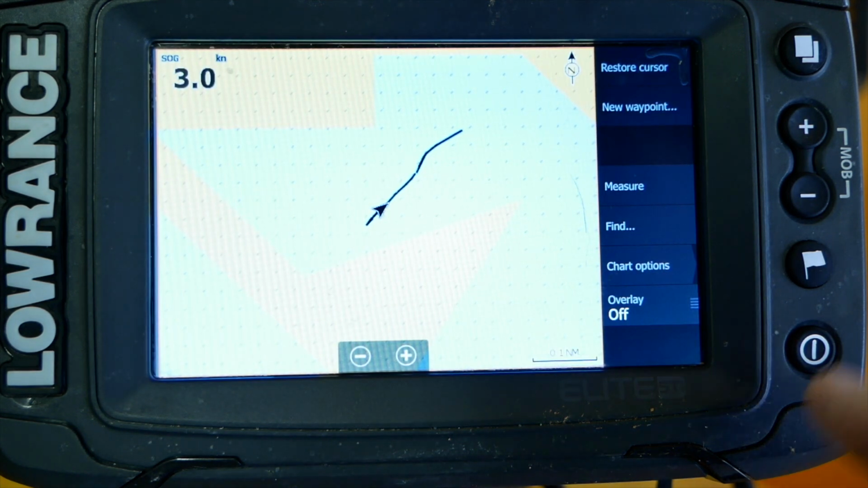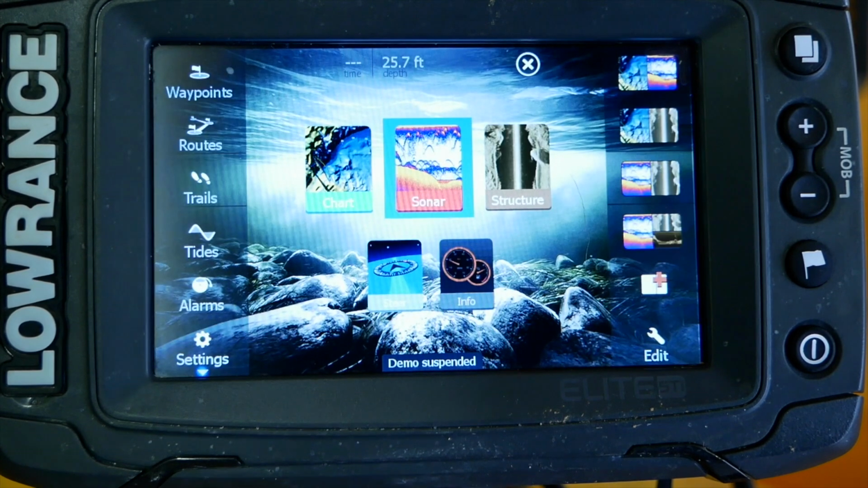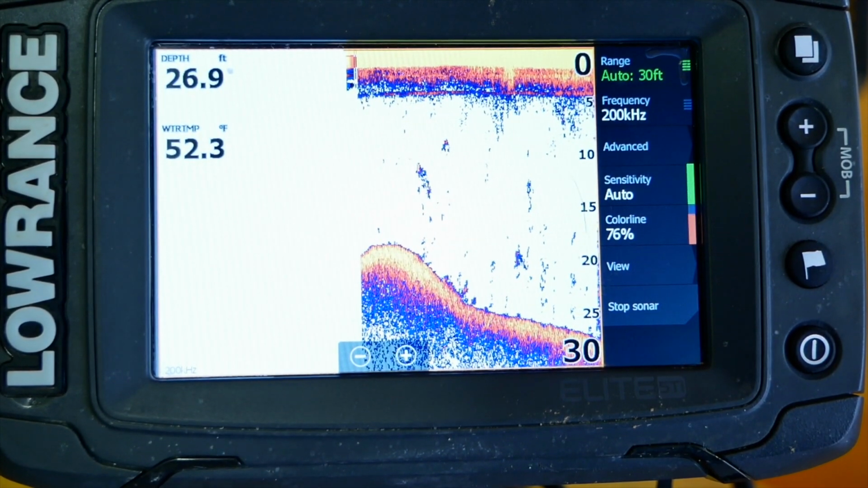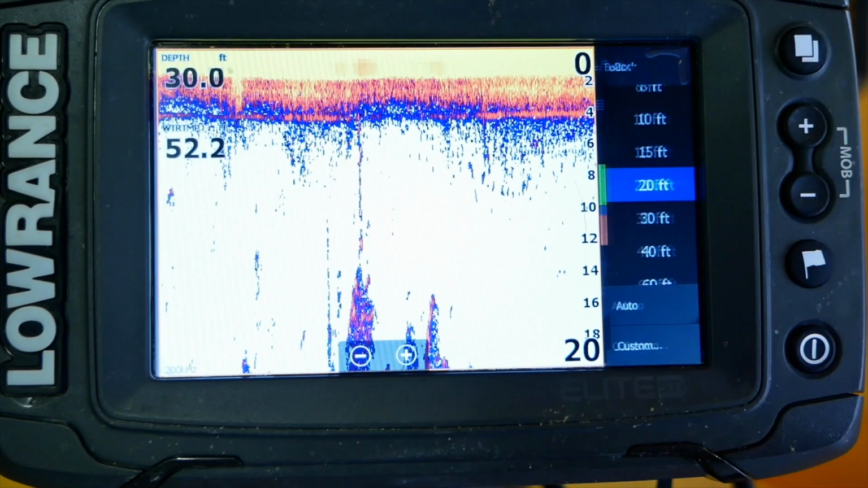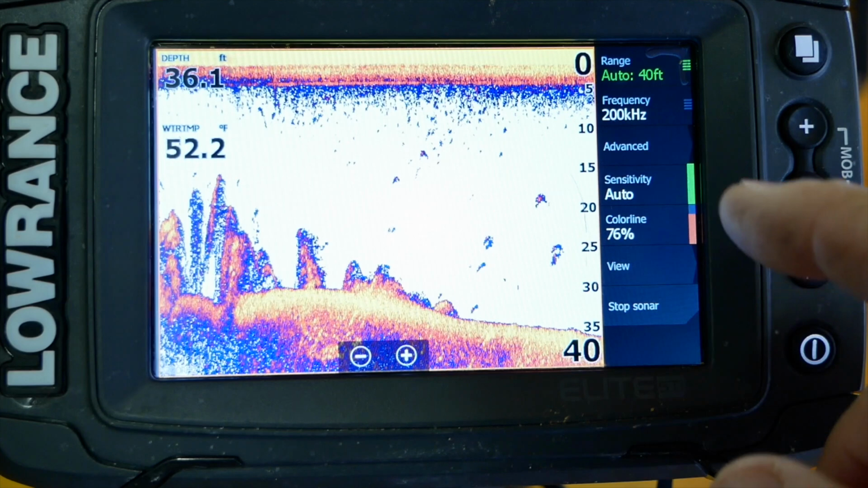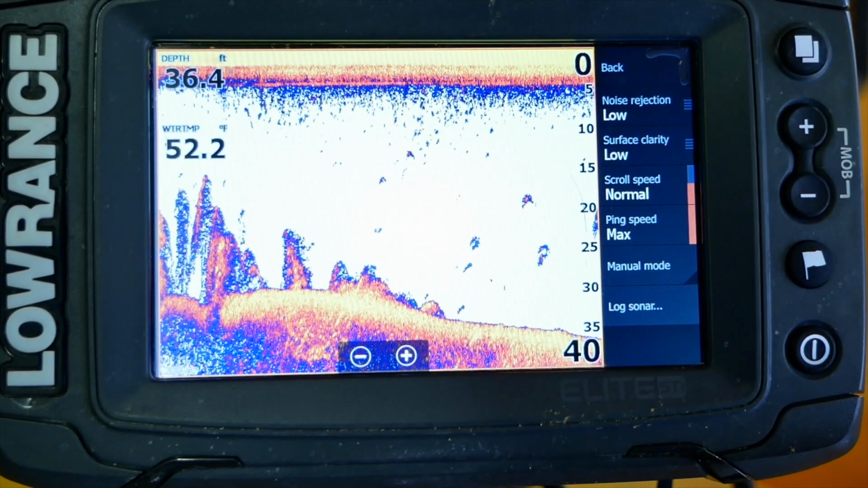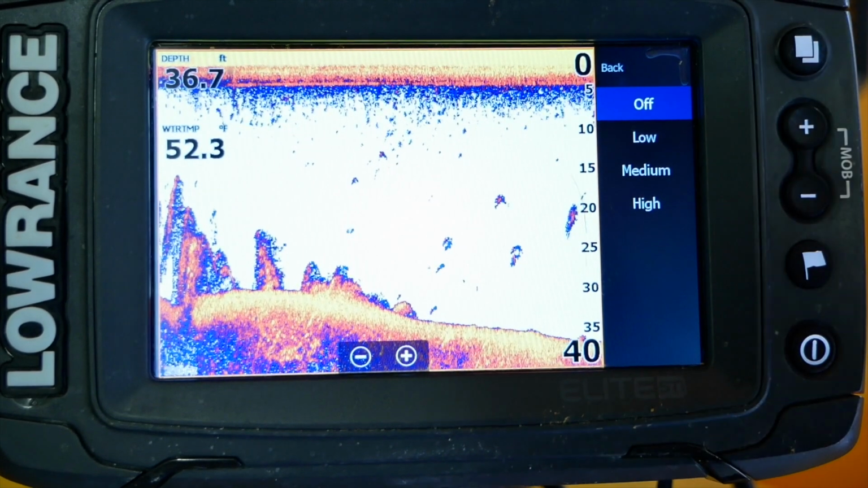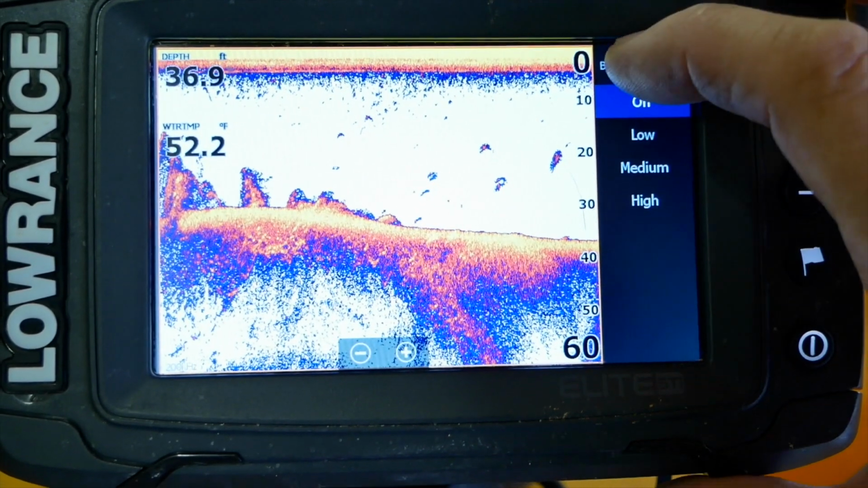Alright, first thing we're going to do is go to pages. We're going to do Sonar. Let's go through the Sonar settings first. I normally leave it on auto. Let's go back. We'll go to advanced and we'll turn noise rejection off. Don't need that. Go back.